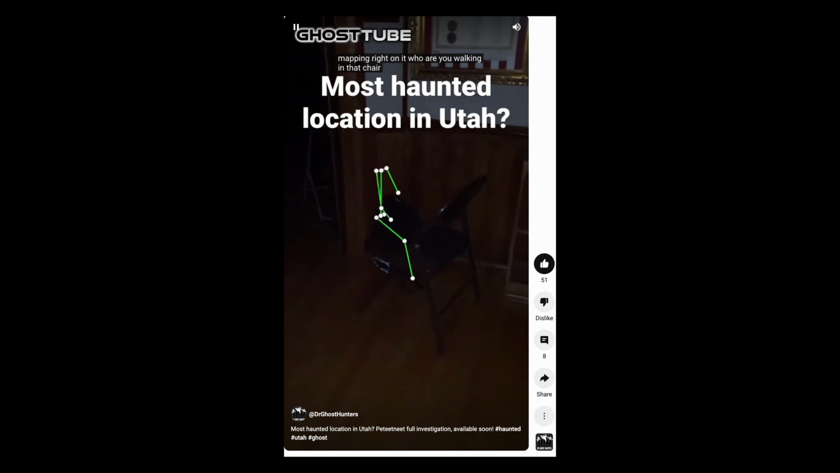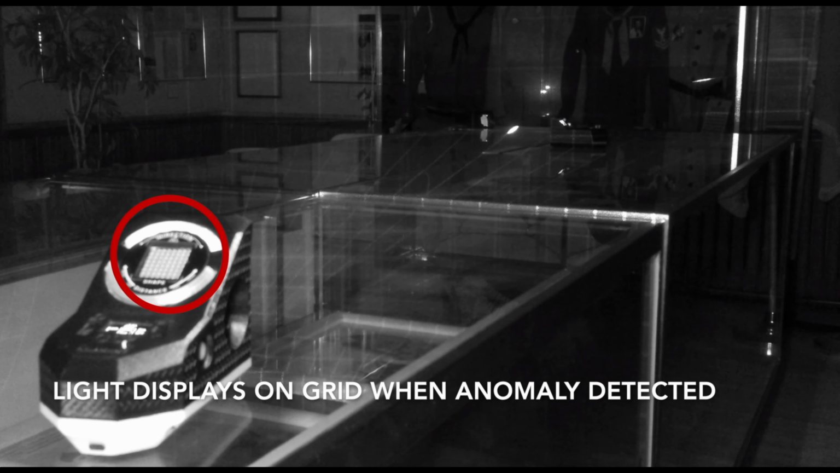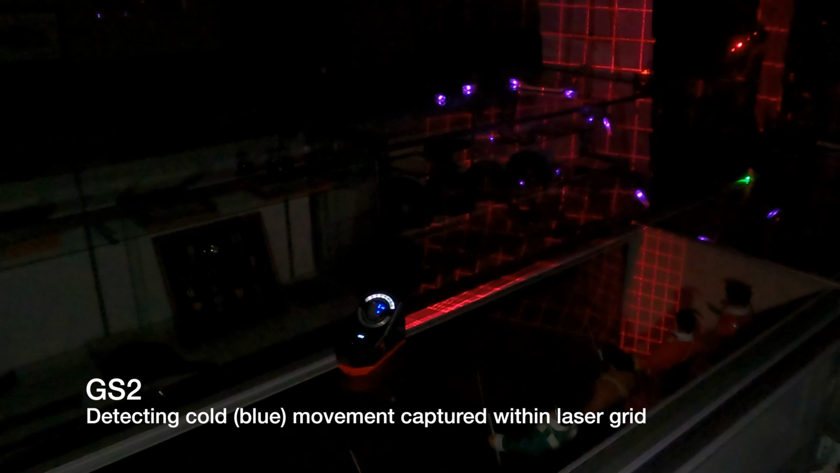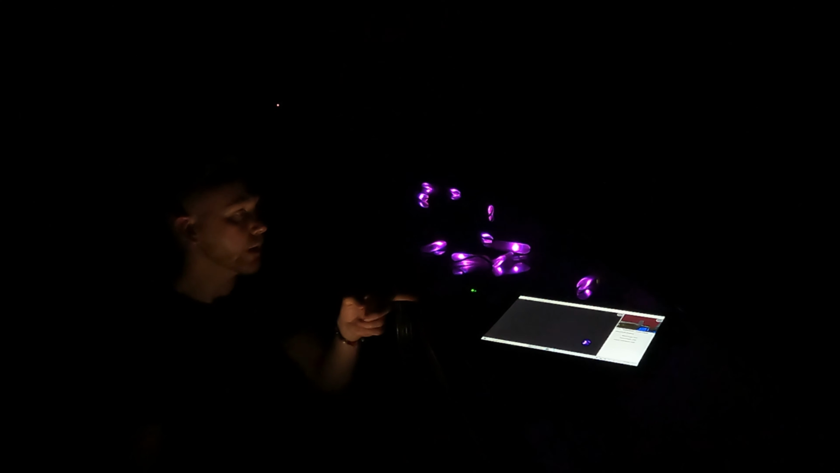We've had figure mapping through our SLS device, and have even had anomalous cold temperatures identified on 2 separate investigations, but both located in the same place, directly around the Purple Heart. Oh, I'm feeling cold. I've got goosebumps. And my screen just shut off. The intelligent and repetitive paranormal activity in this room certainly lead us to believe that the room itself is haunted. Can you make that go all the way up to red?